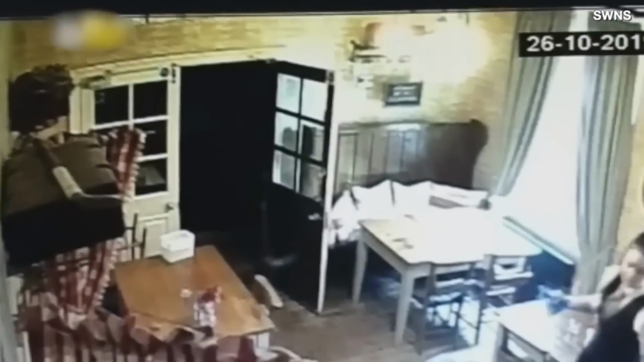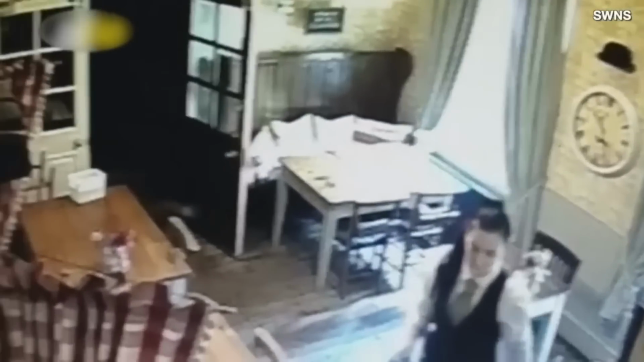What's more is that the pub has had more than one ghostly encounter, all happening in the night. Could this be the ghost of a girl that was a frequent visitor of this pub, or a simple camera glitch?